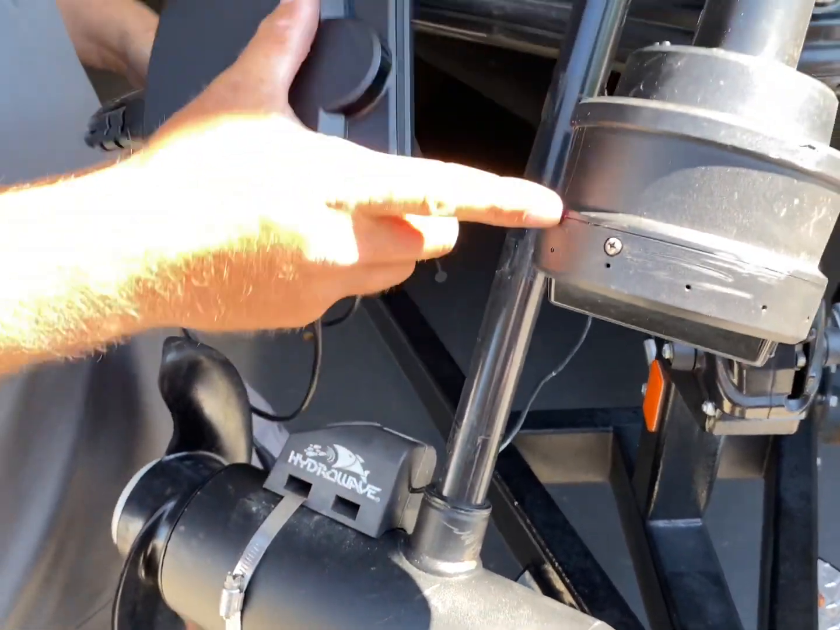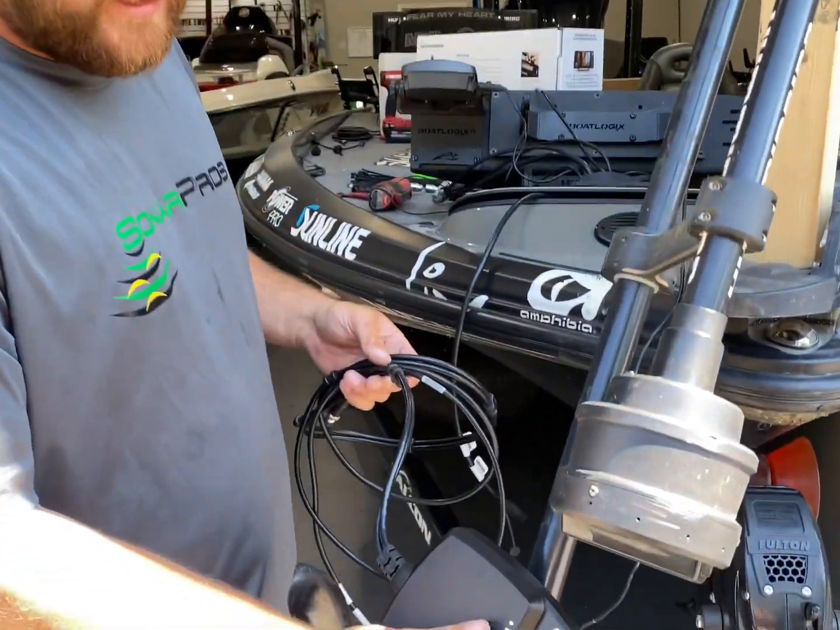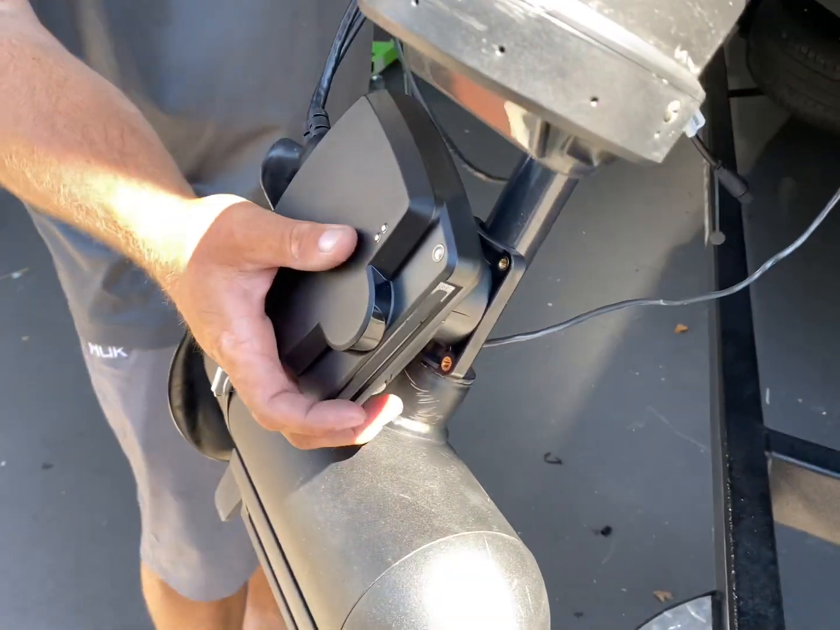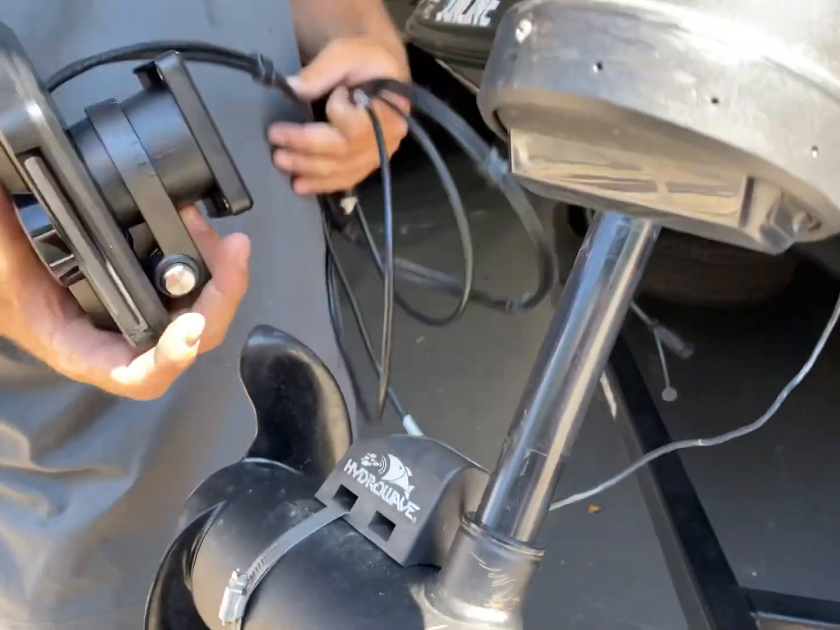In this scenario, we do have a Mega 360 as well, so the biggest thing I can say is wherever you're going to place your transducer, especially with this Mega Live, make sure when the trolling motor is rotating, it's not going to impact the 360.